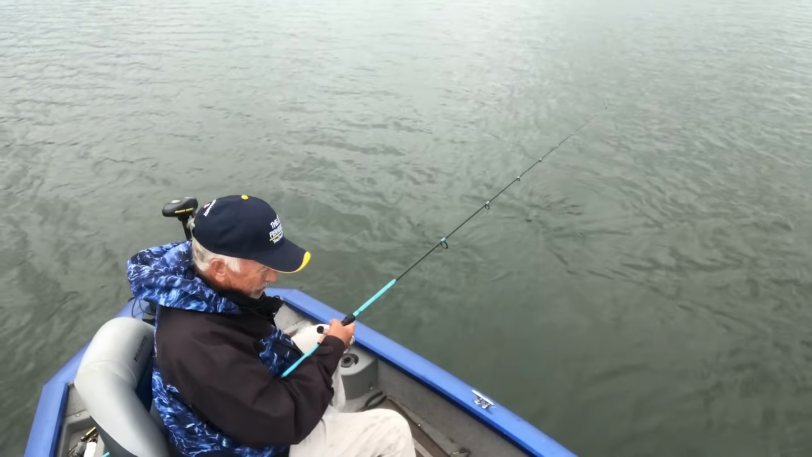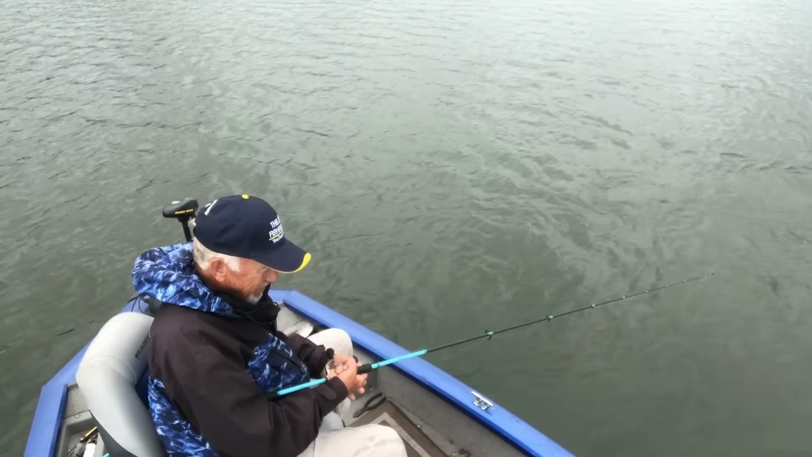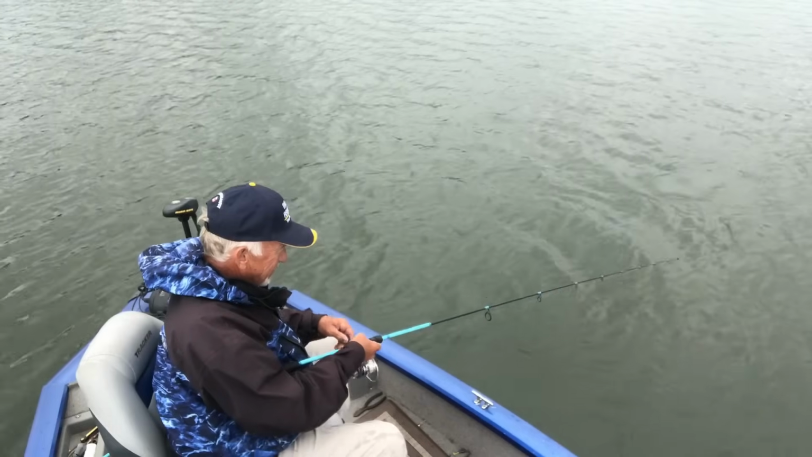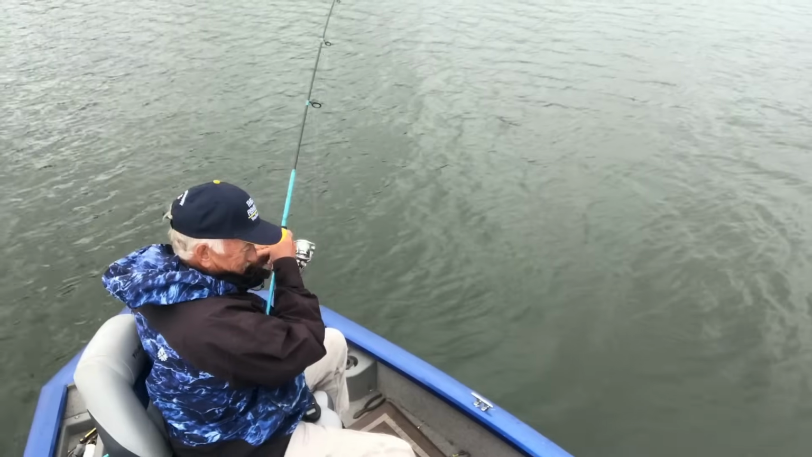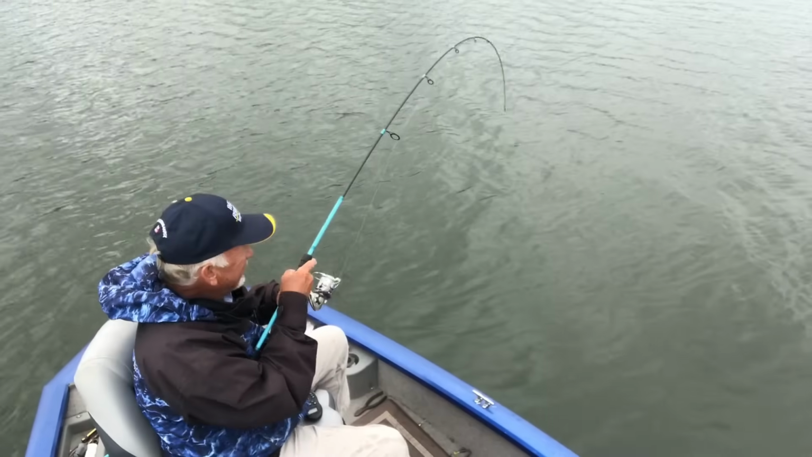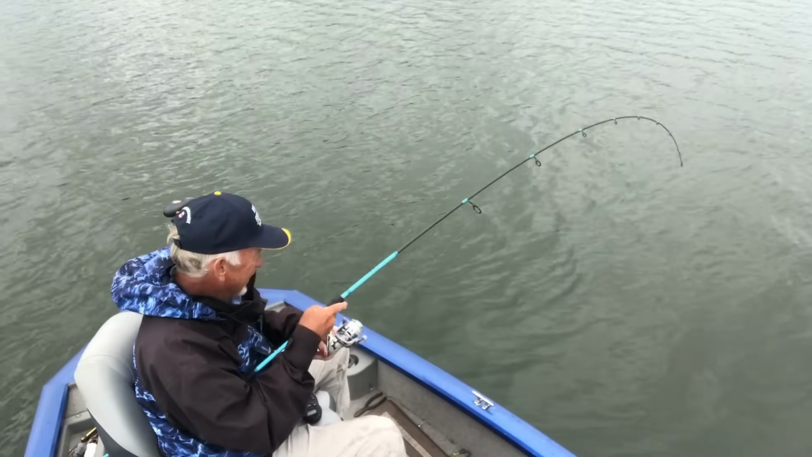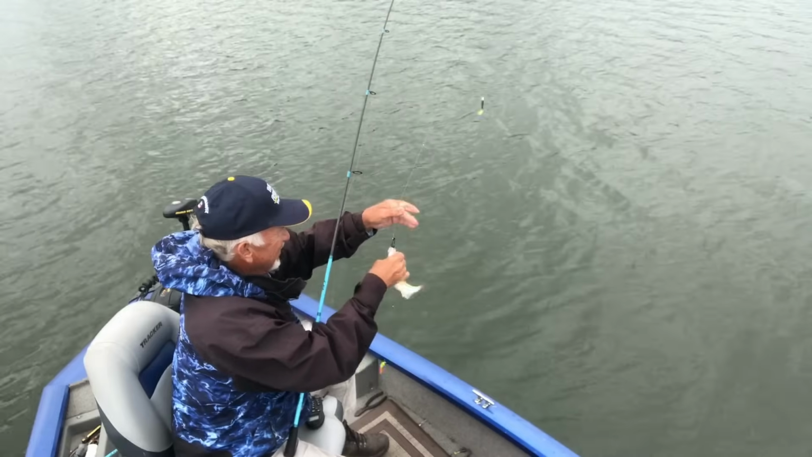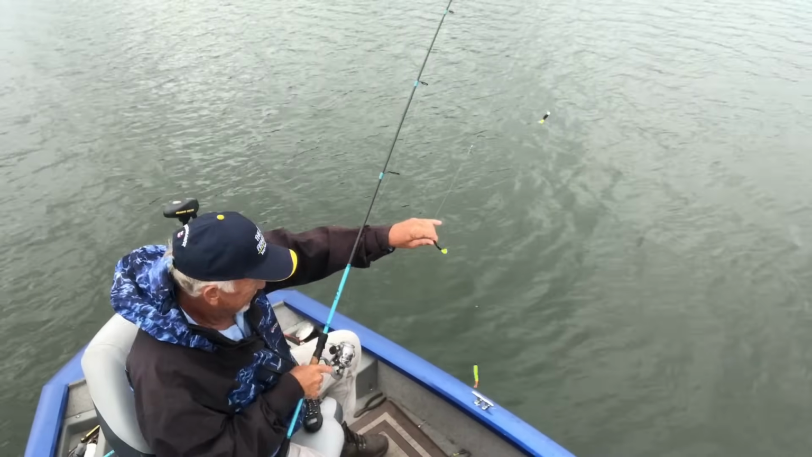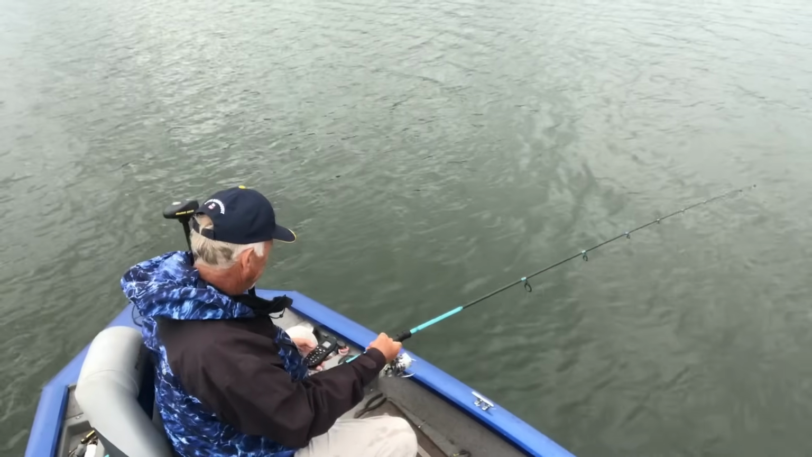We got to try to catch them while we got a few biting. That's what we got to do. See if we can catch him. There he is. Oh, I missed him. There he is again. They're running up after it. There he goes. Hey, they're starting to stir up now. They're starting to feed a little bit now. They wasn't feeding earlier. Now they're starting to feed. Maybe we'll catch a couple before we go home. Hopefully.